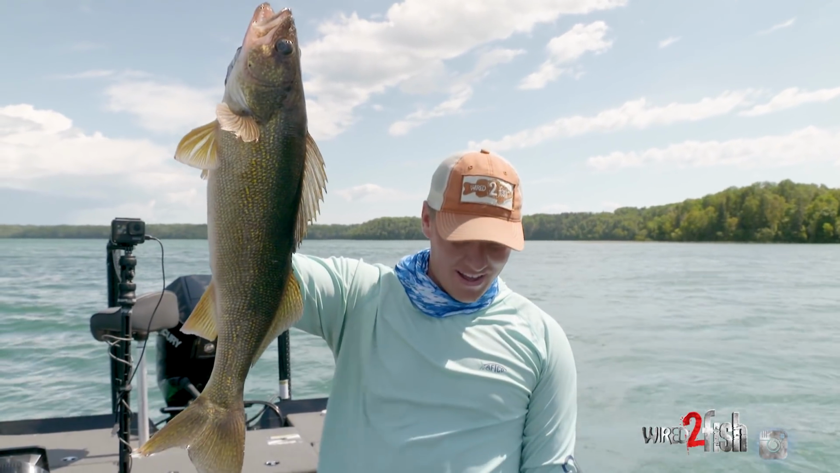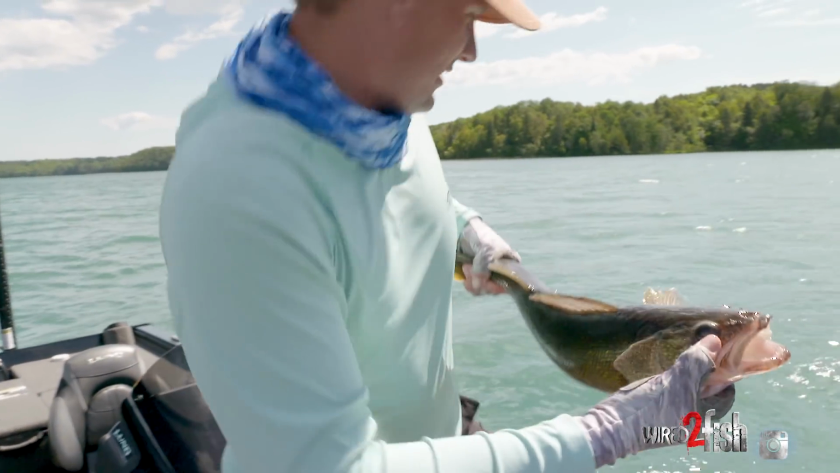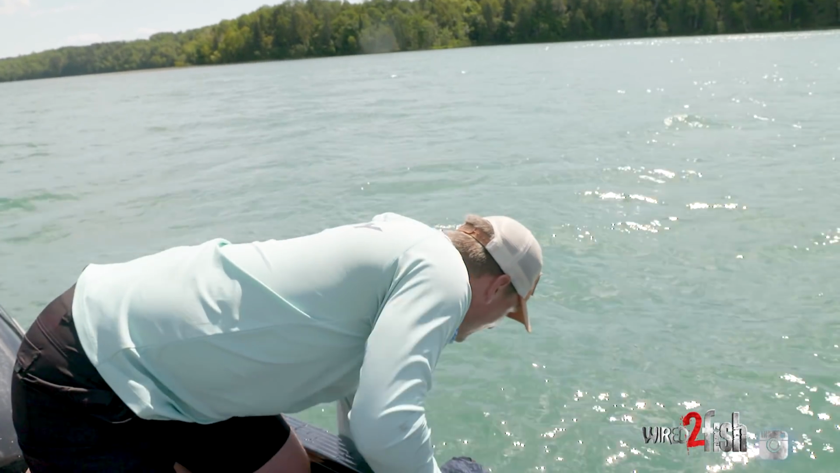Summertime walleye. Fishing off of big, expansive points. Let her go real quick.